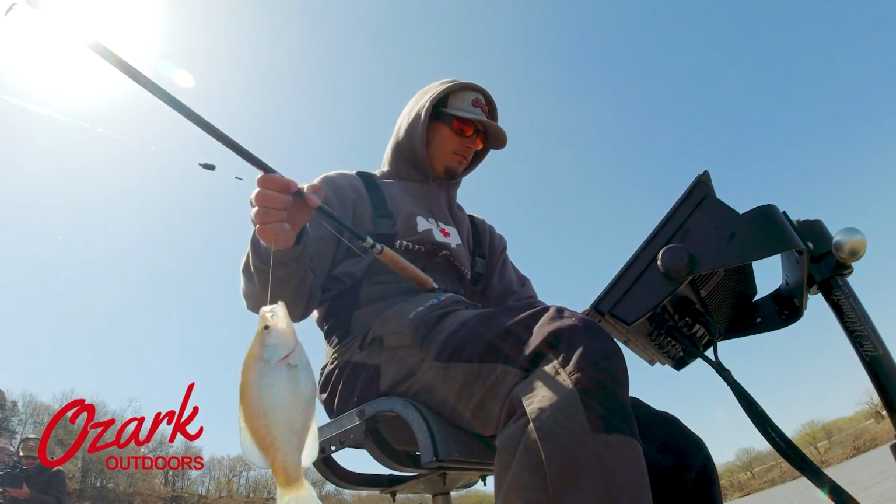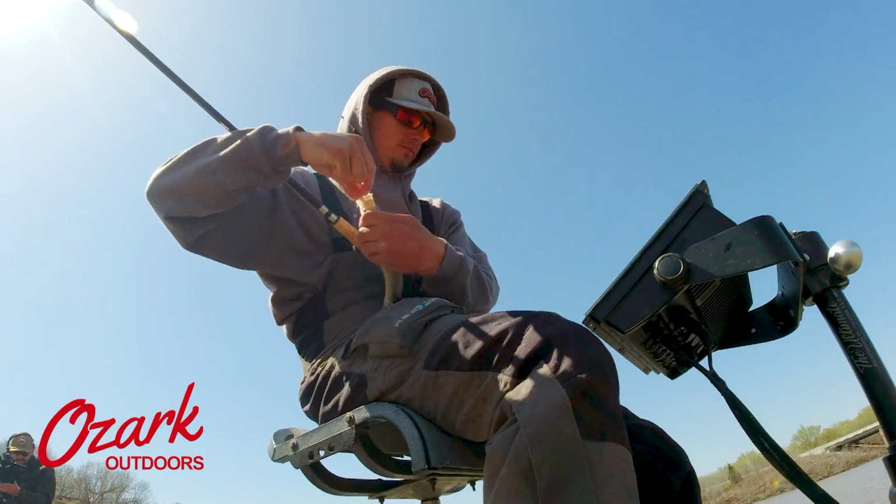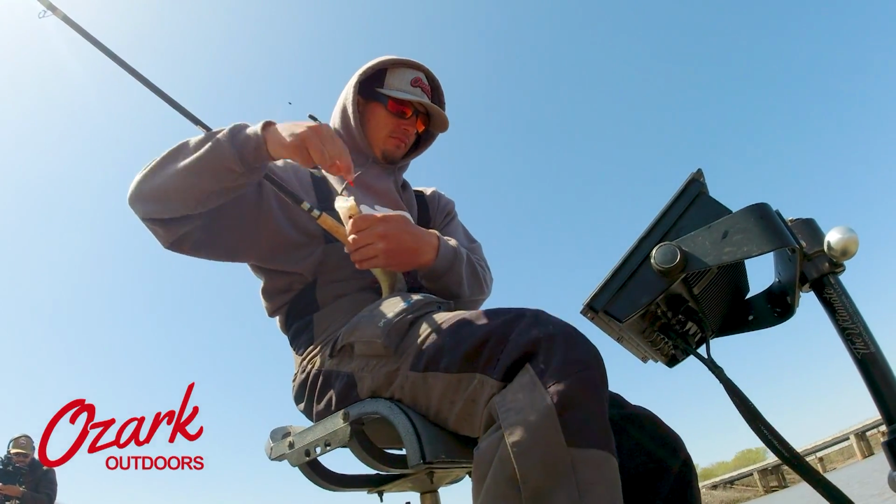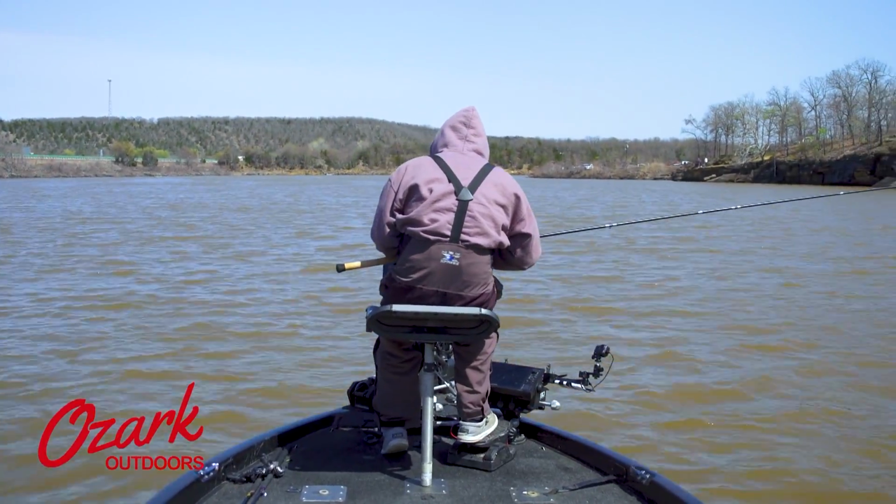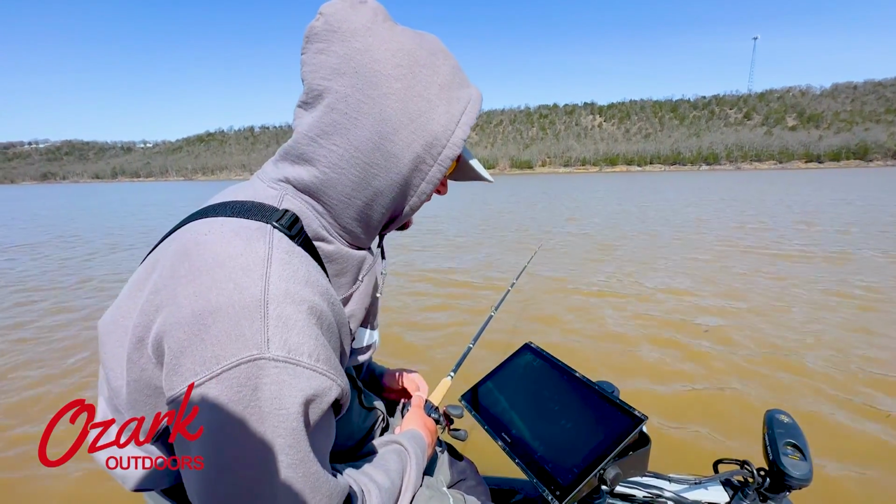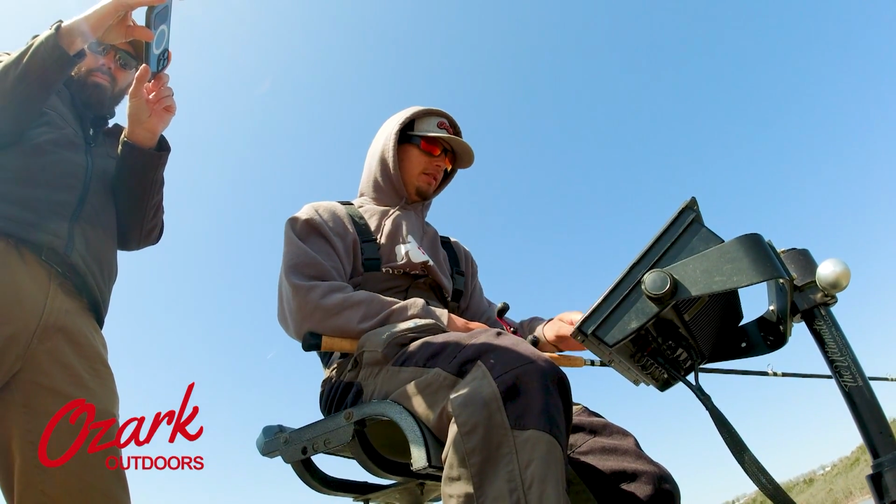One thing with the crappies, you very rarely see a tail wag back behind the fish as it's running. They're going to be just kind of moving. Their body might be wiggling a little bit, but their tail's not going to be back there wagging real crazy. Until they get big, a big crappie's tail will wag just a little bit as it swims, but for the most part, they're not going to be.